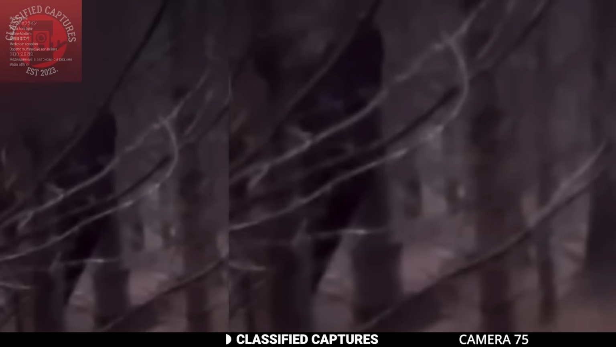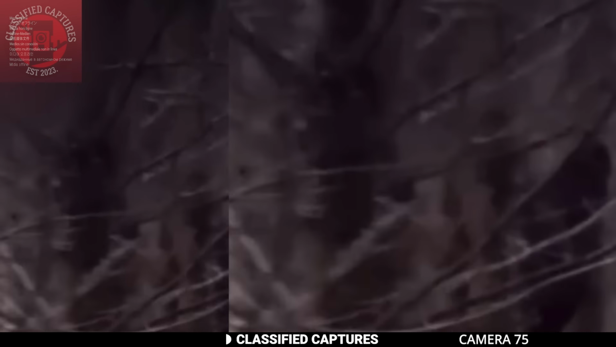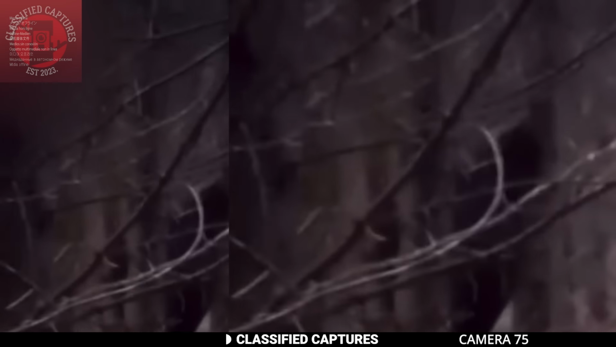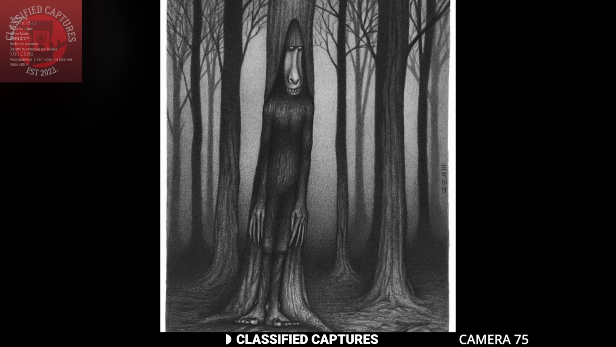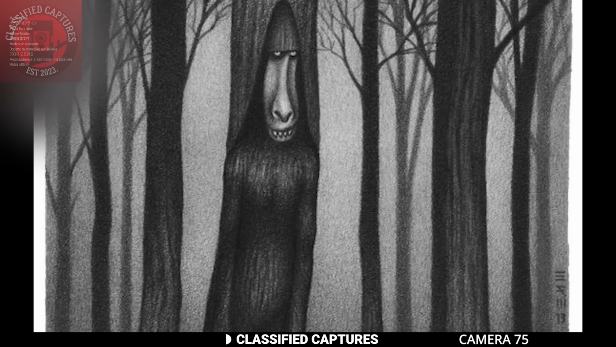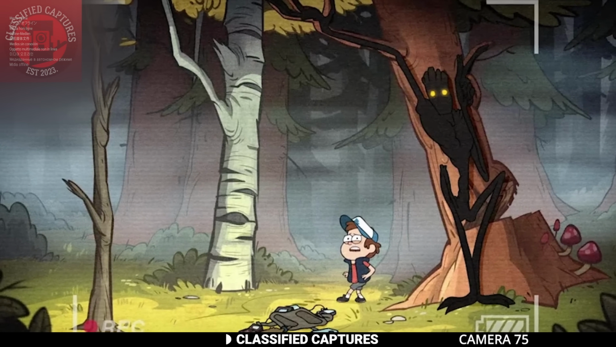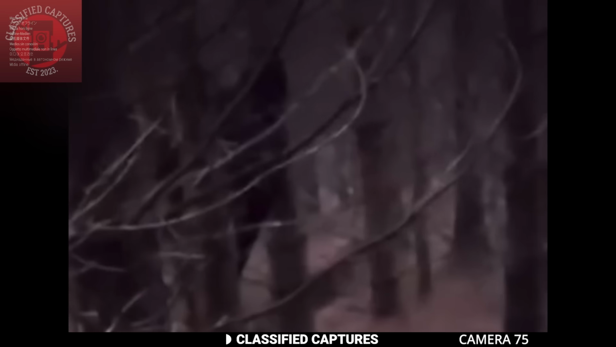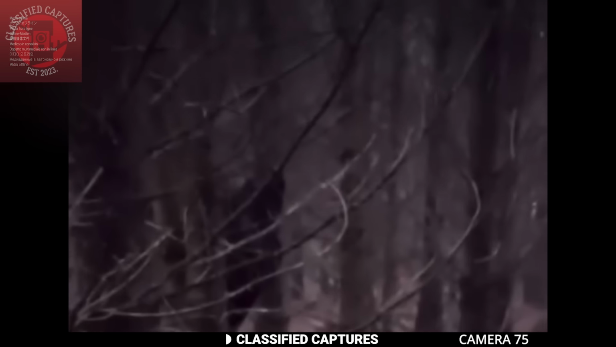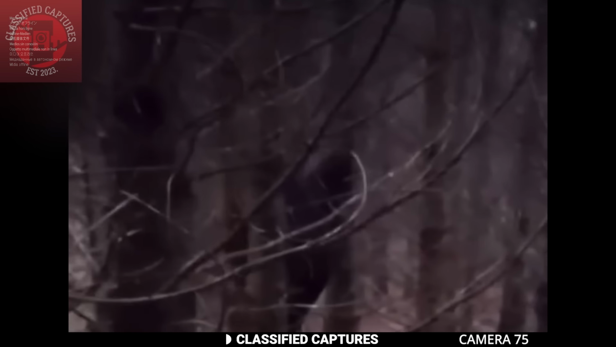No one can say for sure what this was. Some believe it could be a forest entity, perhaps one of the mysterious creatures known as hide-behinds. According to legends, these entities lurk in wooded areas, always staying out of sight by ducking behind trees. They're said to stalk lonely hikers, luring them deeper into the woods. Now, we can't confirm if what he saw was one of these legendary beings, but what would you do if you came face to face with something like this?